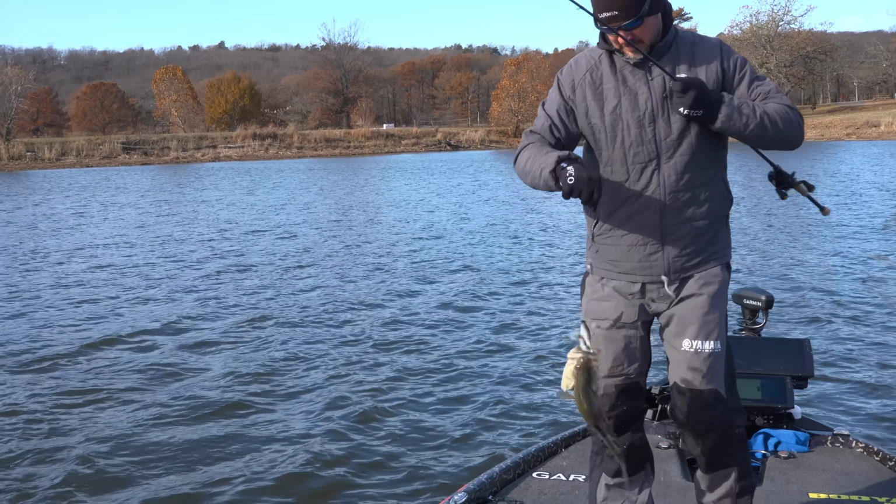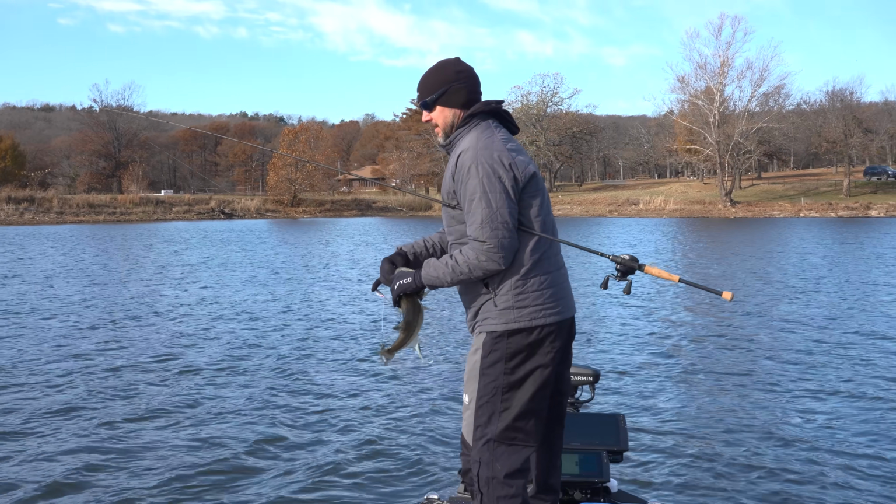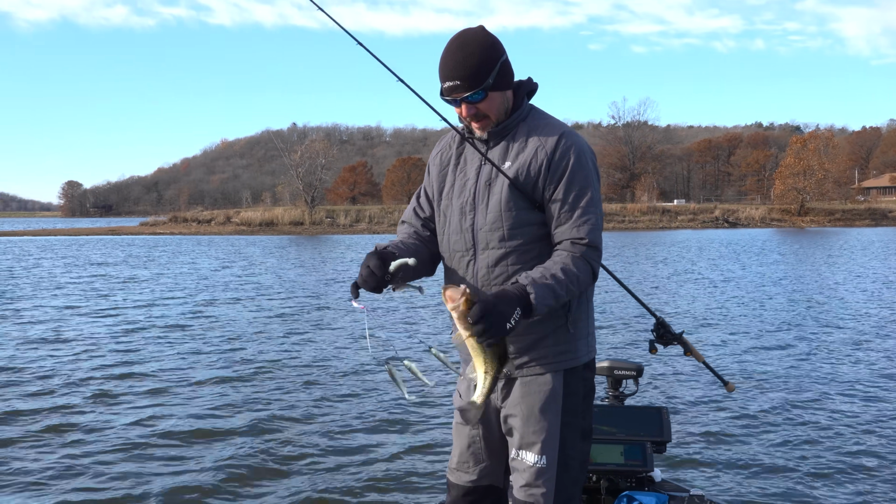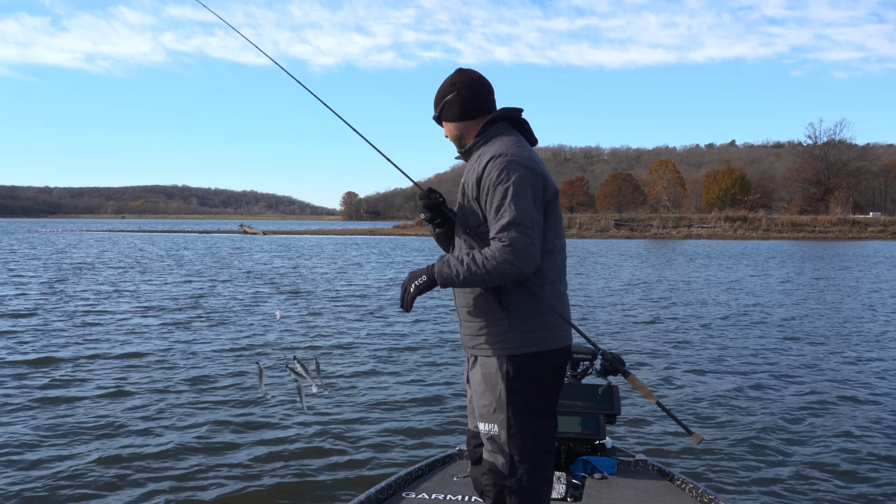Fat one. So I've had 3 bites and not very long. And already what I've learned is the water's not clear, but it's not dirty, but I think it's actually dirtier on down because I'm having to put the bait right in their house to get them to bite.